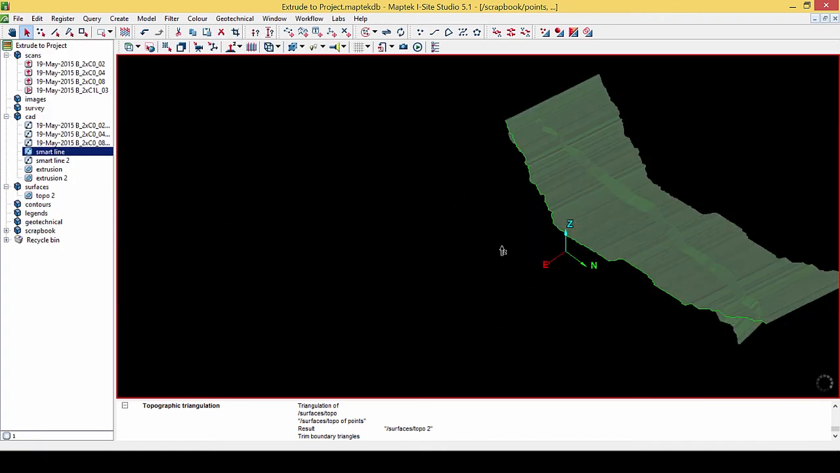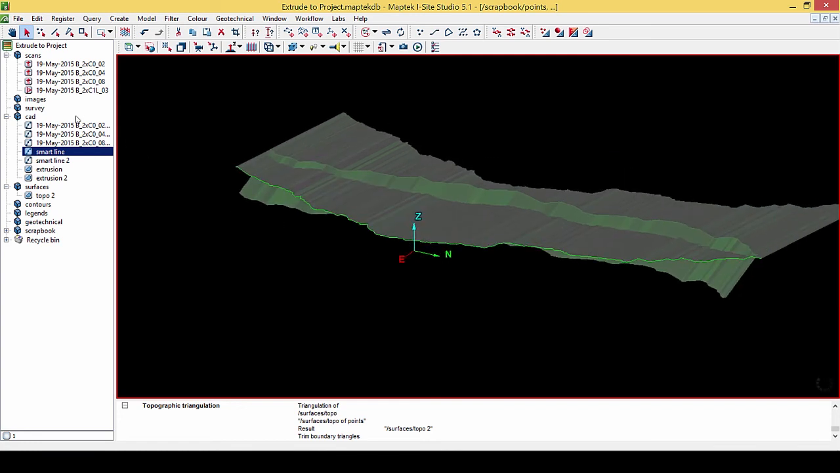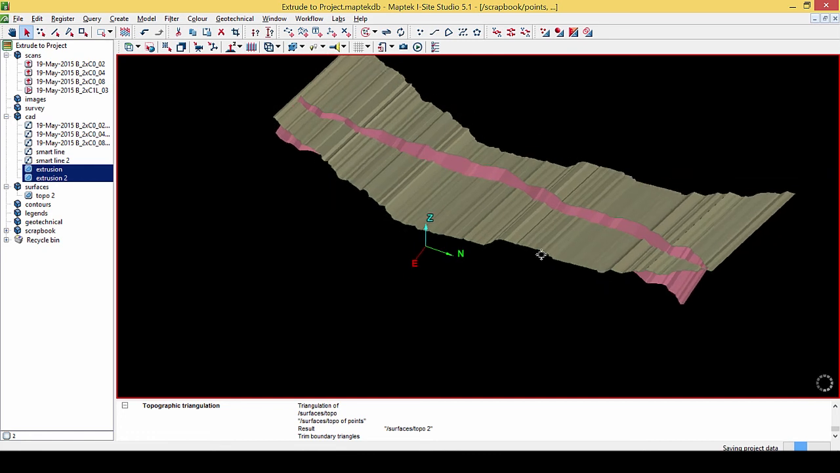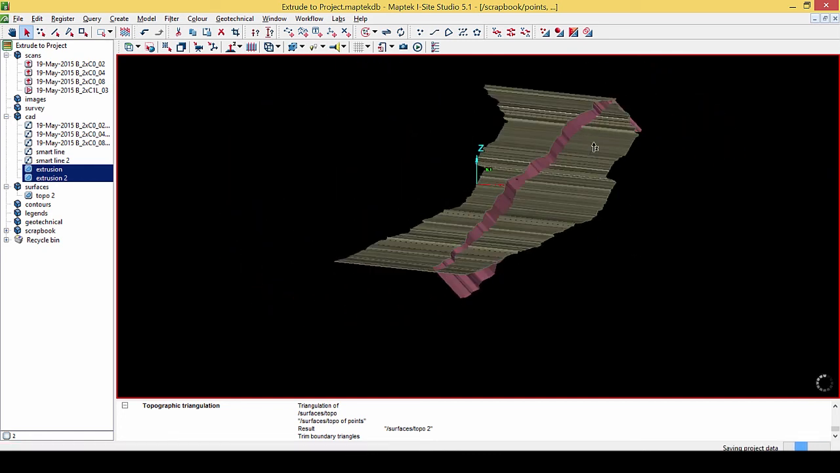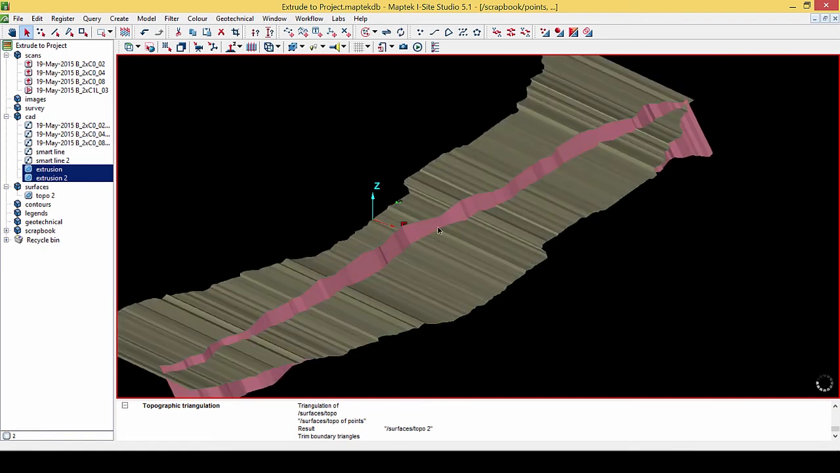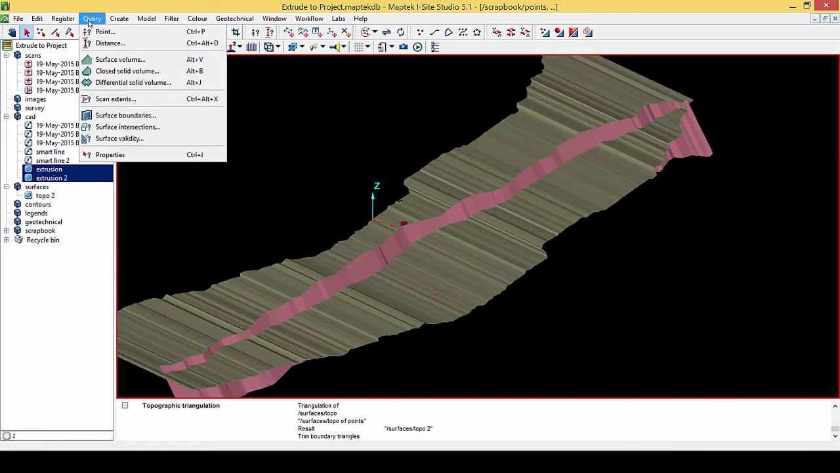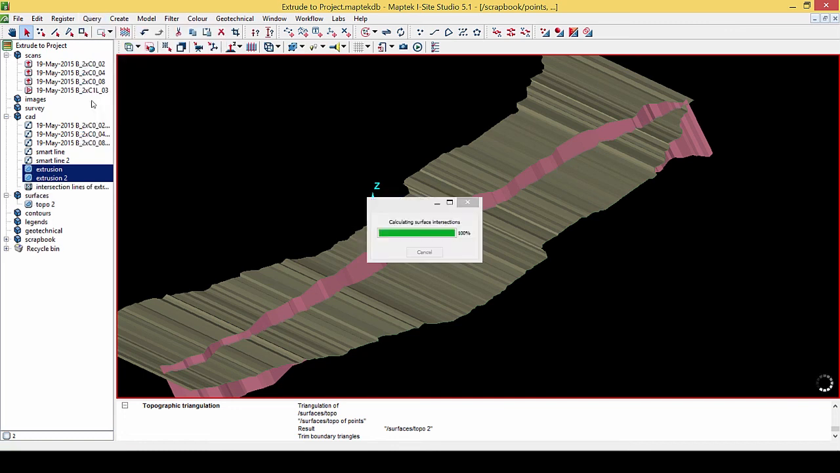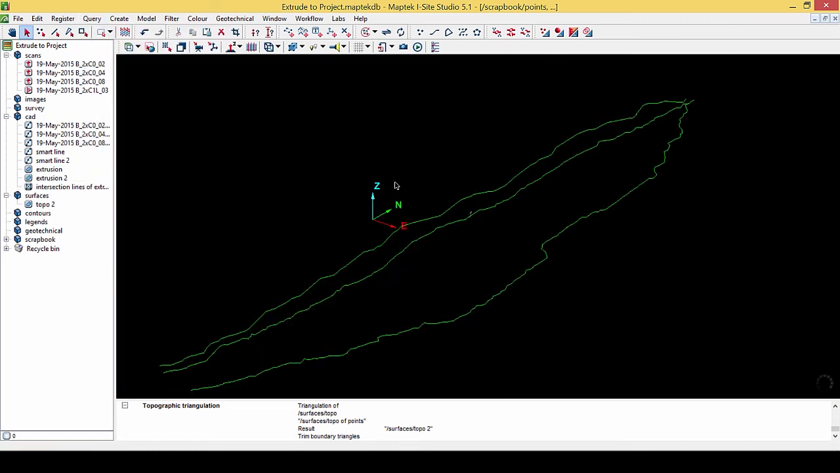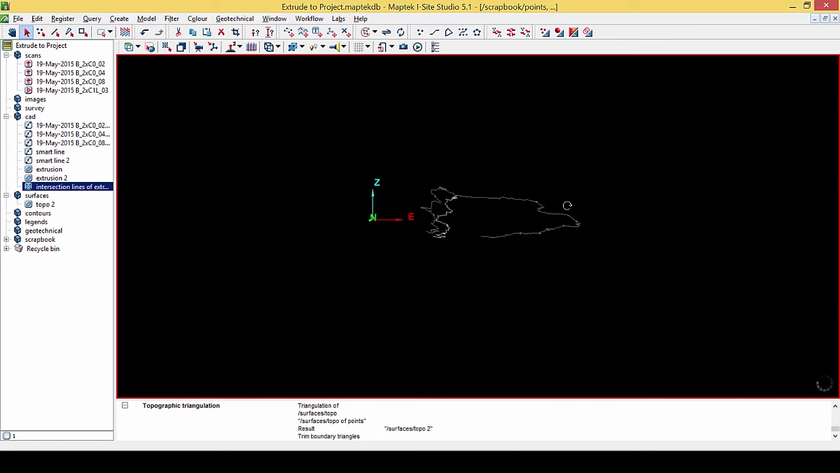So if I hide my surface, I now have two extrusions seen here. If I colour them different, and all I need to do now is query my surface intersections. And my resulting line, this one here, is my new tow line.